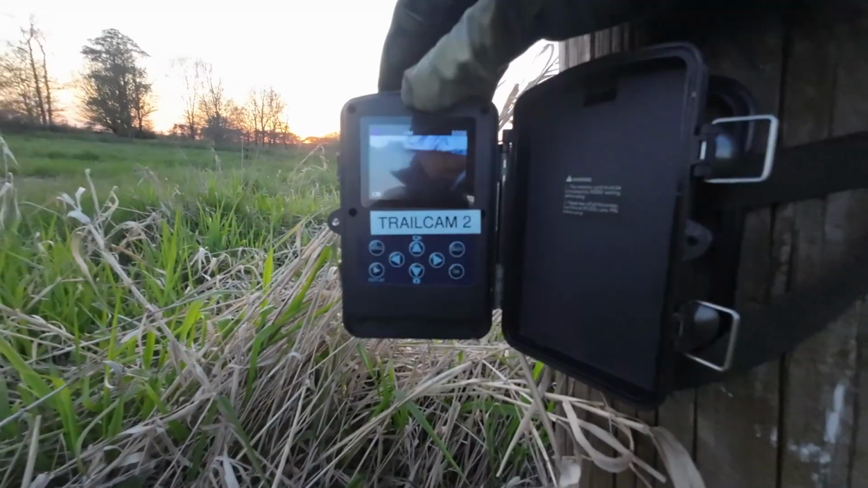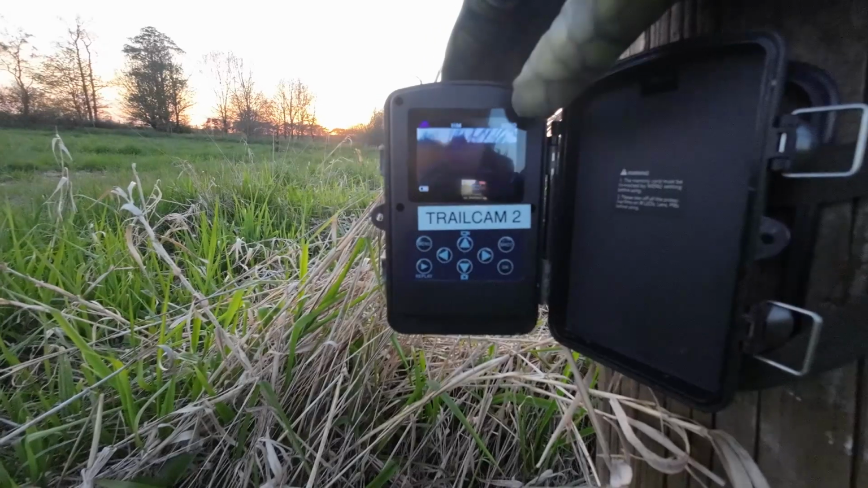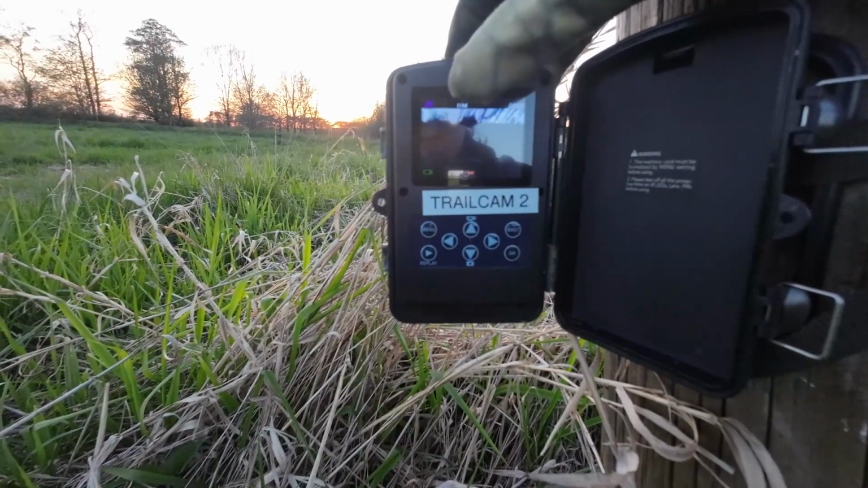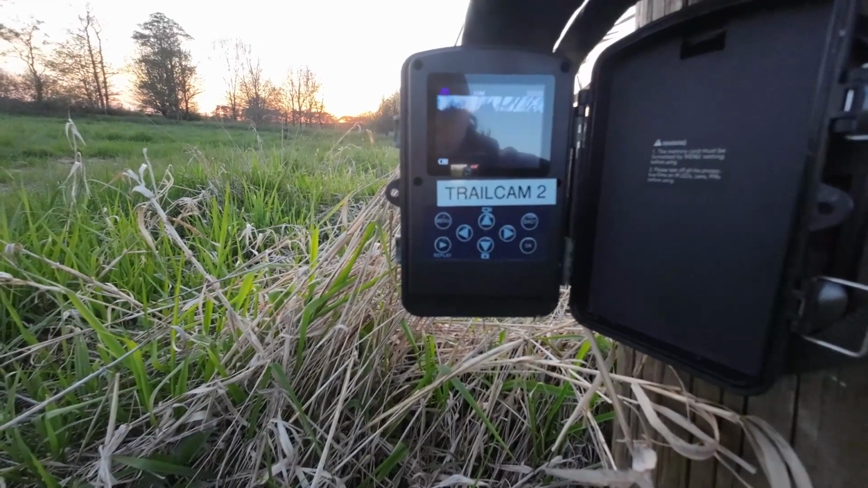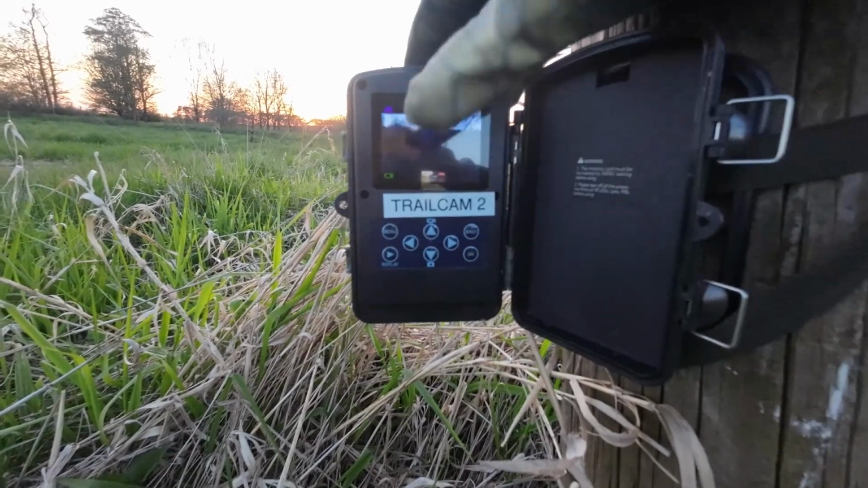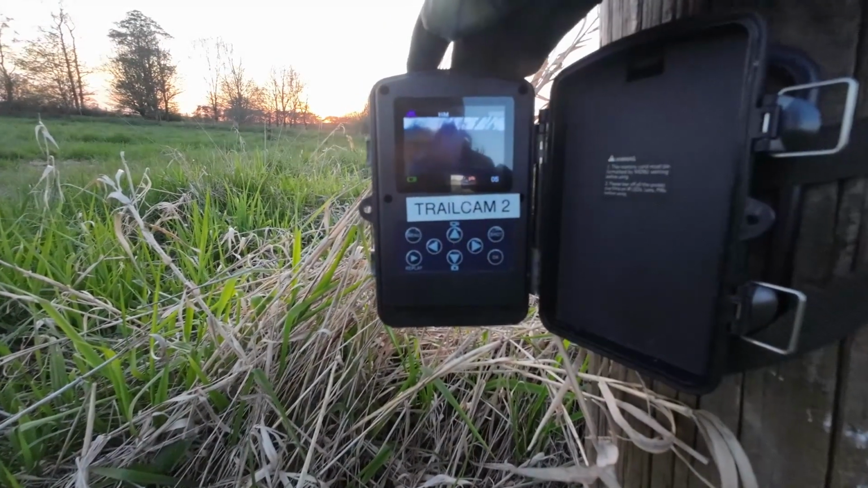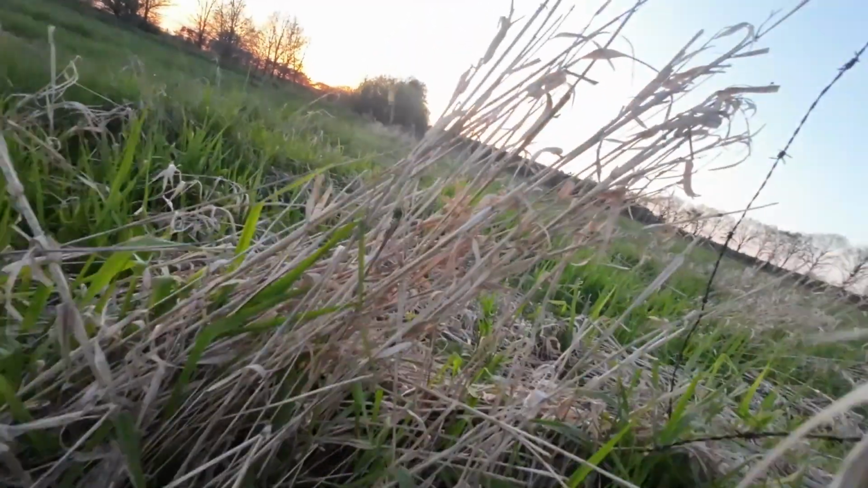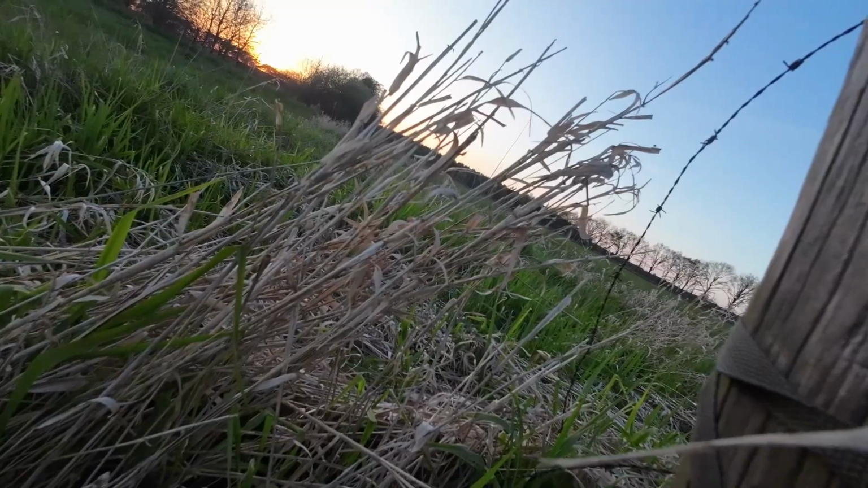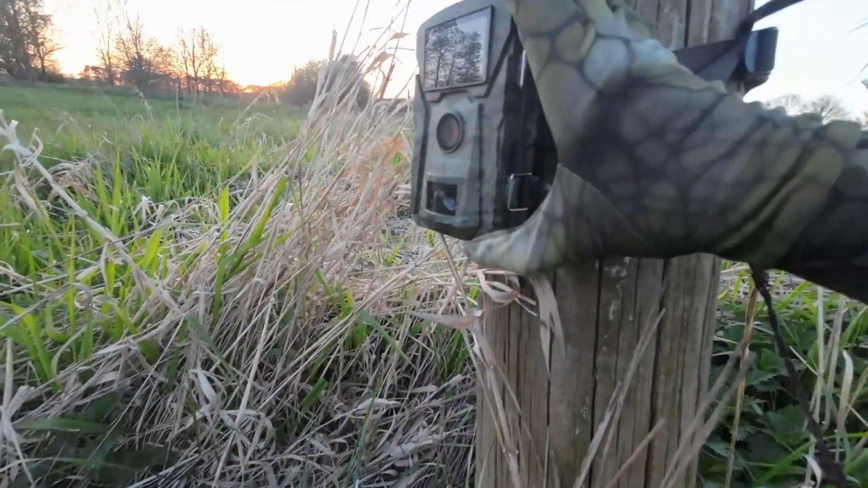Okay, the trail camera has detected the memory card. It is not having any issues with our memory card at all. We do see the power indicator flickering a bit. I hope it stays on during the night. And yeah, I'm just gonna set it to active mode now. And we hope that the batteries will last for the night.